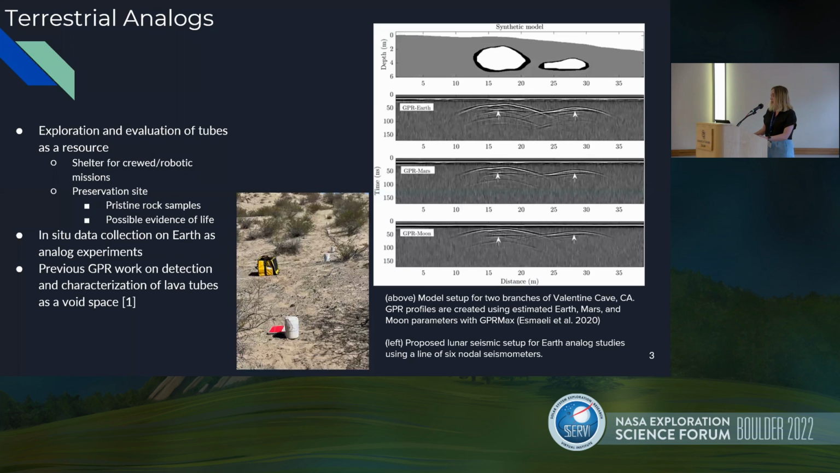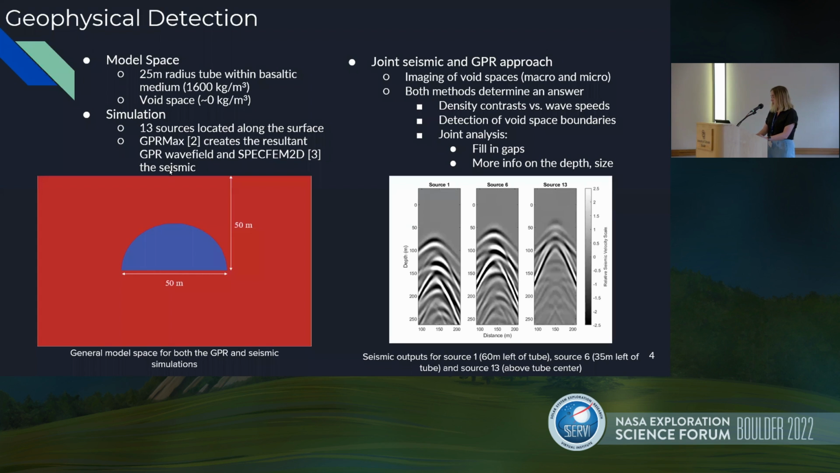For the simulation, we have 13 sources that are located along the surface above the tube. Number 13 is directly above the center, and then they're spaced 5 meters apart to the left to about 60 meters, so there are 13 sources total. Using symmetry, we can create the right-hand side of the model and get a full view of the simulation. So we use 2 different programs for the GPR and seismic, but they use the same model space and general process as we go through it.